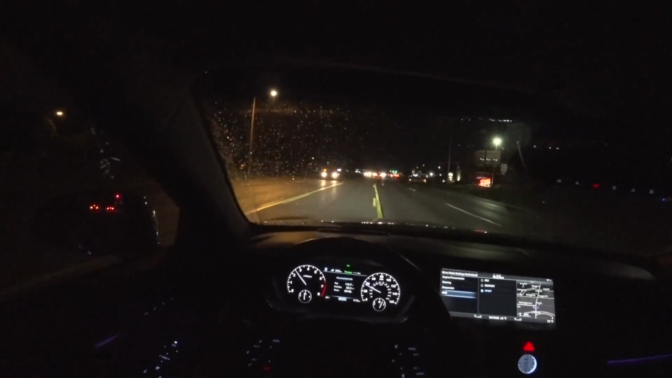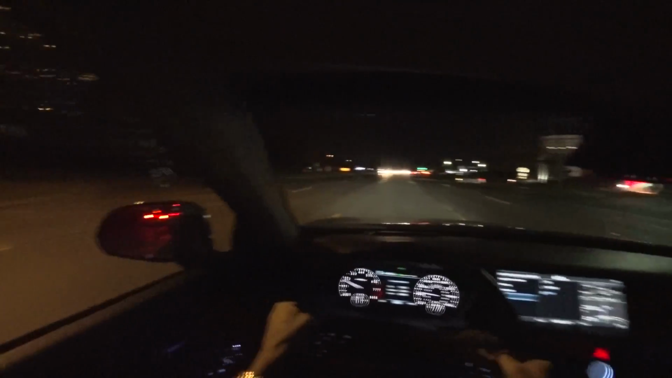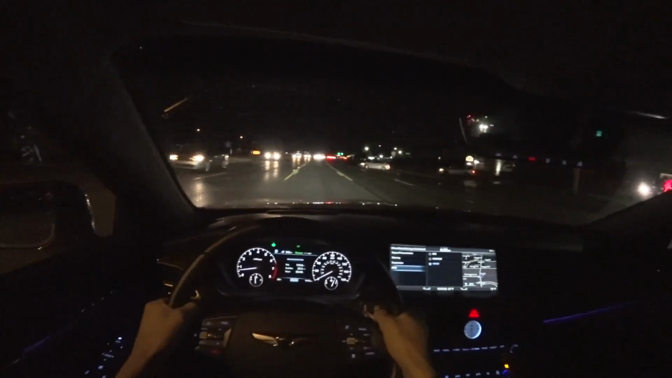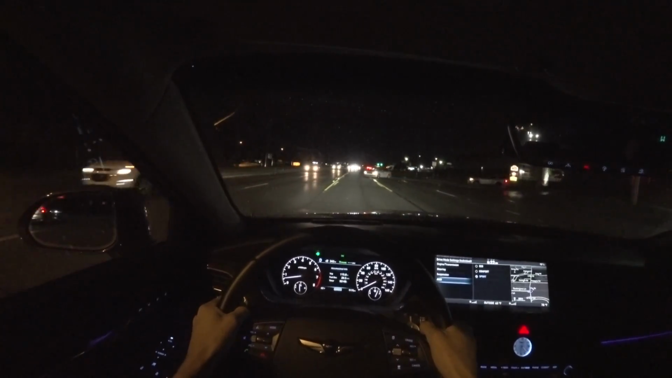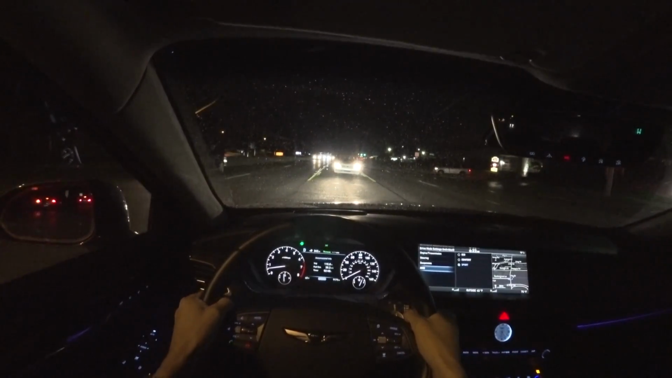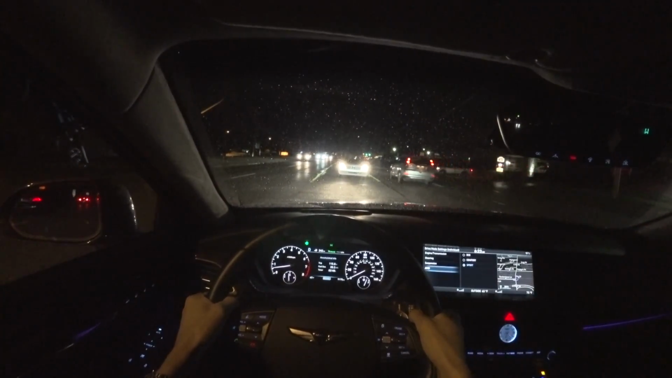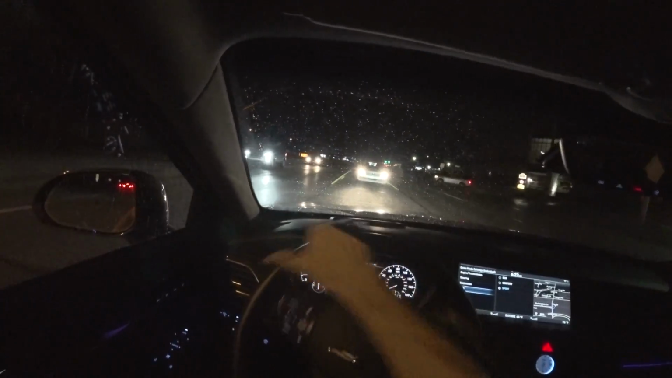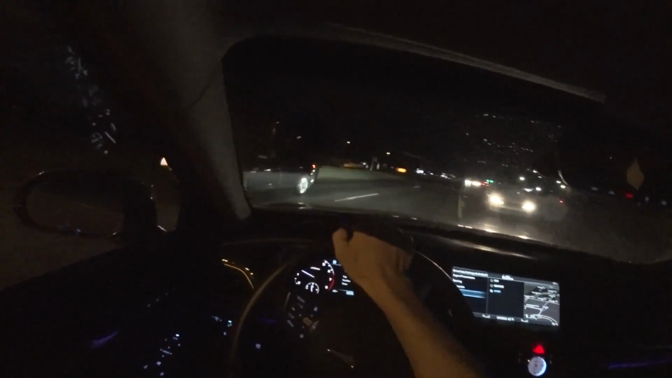If I had to choose between the rear-wheel drive and the all-wheel drive G90, I would probably swing for the all-wheel drive. There's just so much more traction here, a lot more confidence. It's a really pretty stable package. It's awesome. Is this guy gonna go or what? Okay.